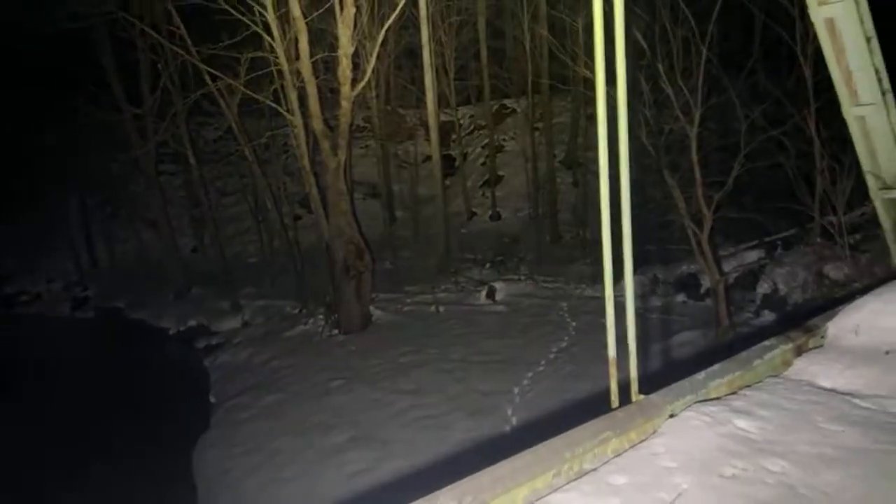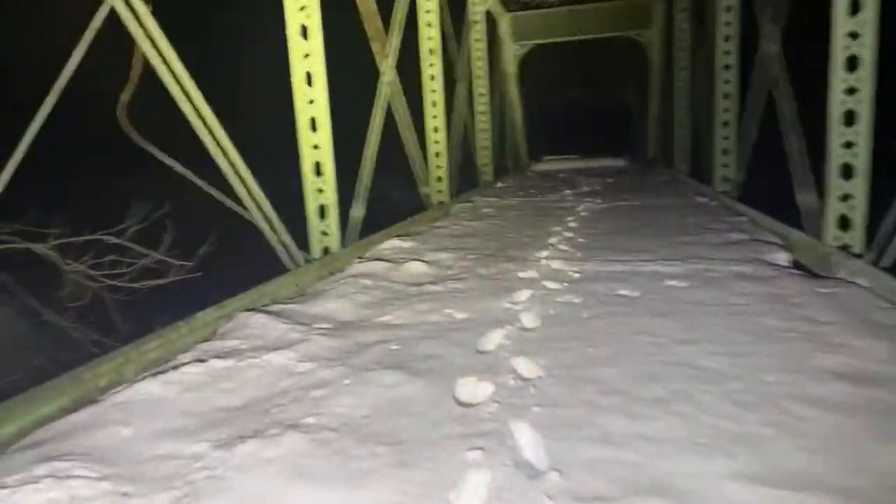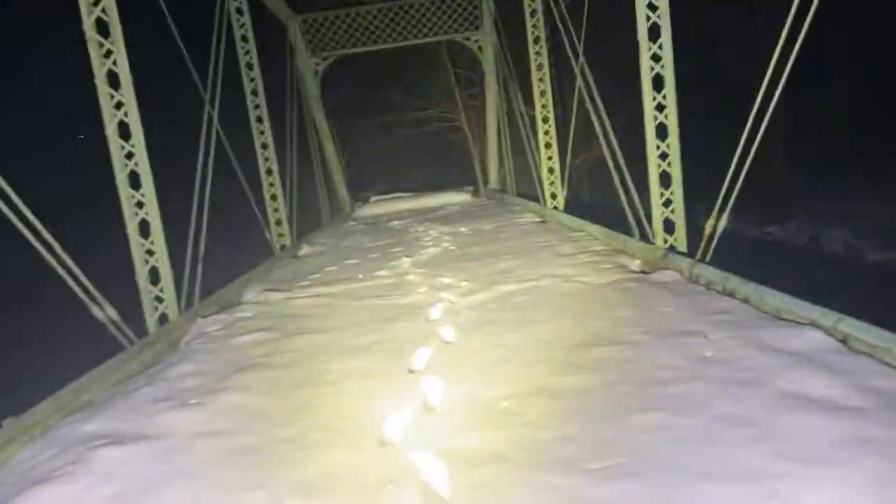Can't see anything though. Just my breath. Okay, water's heavy. Definitely flowing fast here. This is going to flood epically tomorrow.